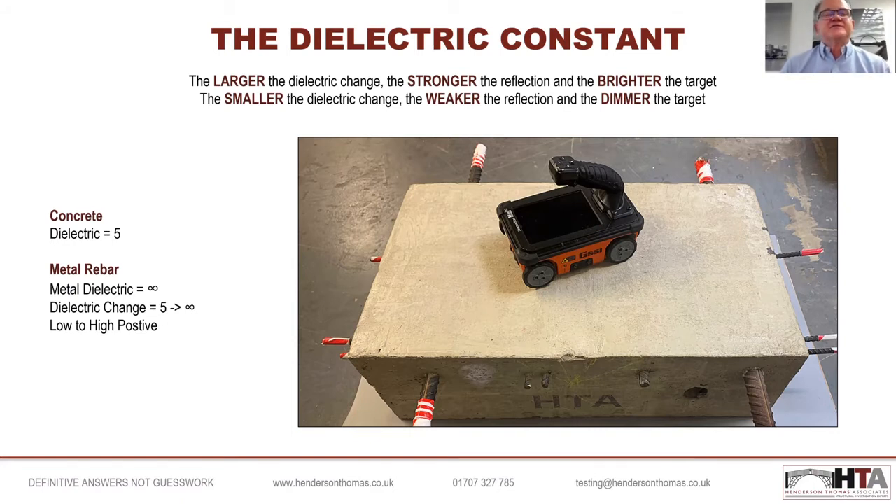So as the text at the top of the screen says, the larger the dielectric change, the stronger the reflection and the brighter the target. So this is why, in the first instance, ground penetrating radar has a very good application for detecting reinforcing bars in steel.